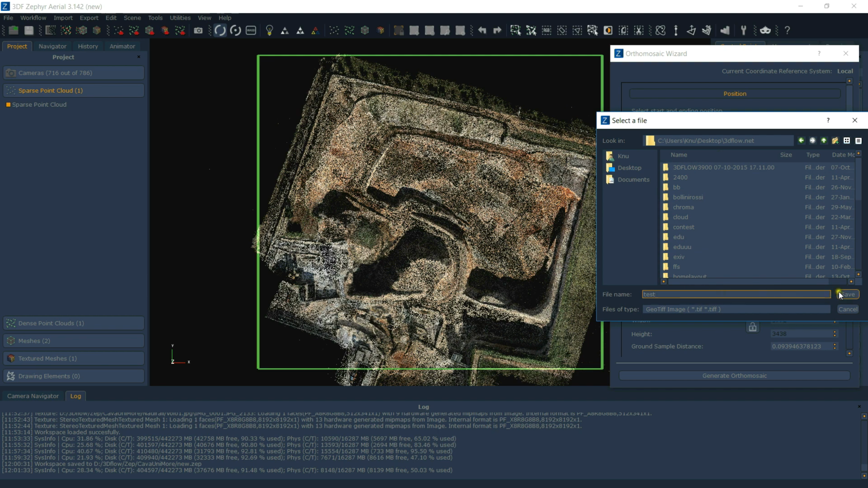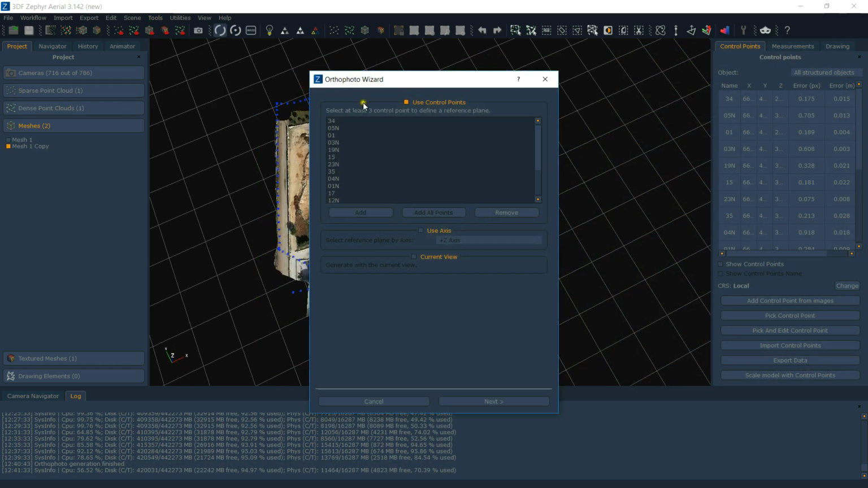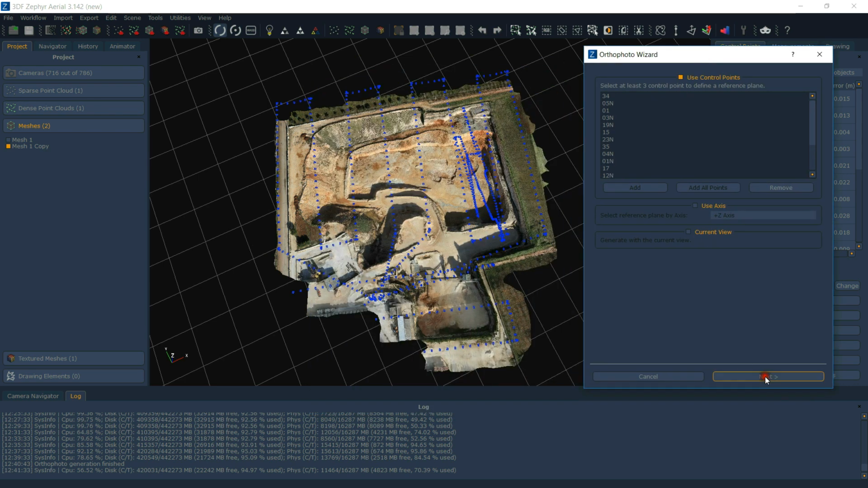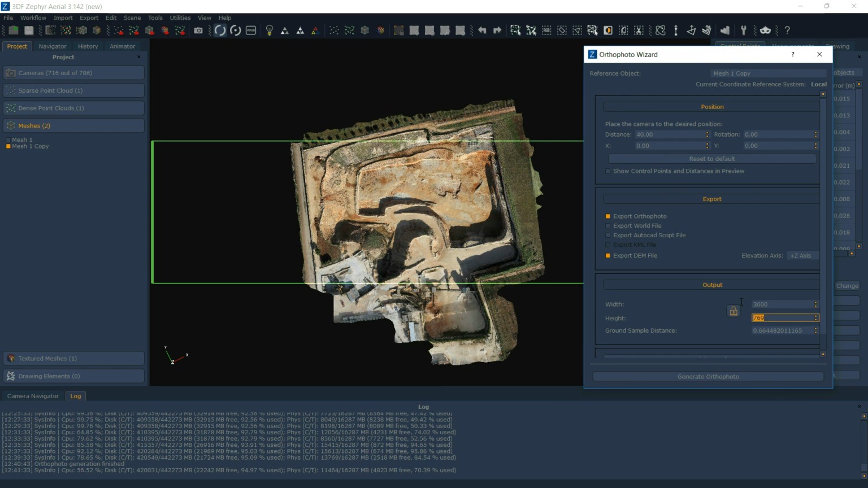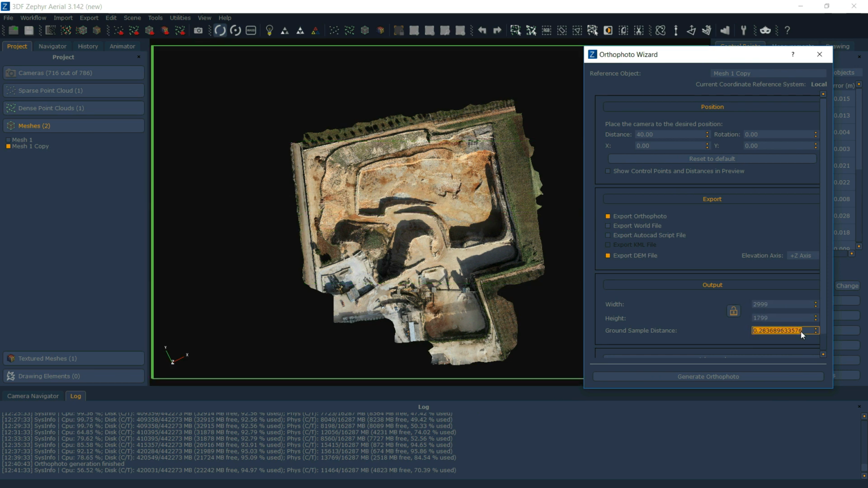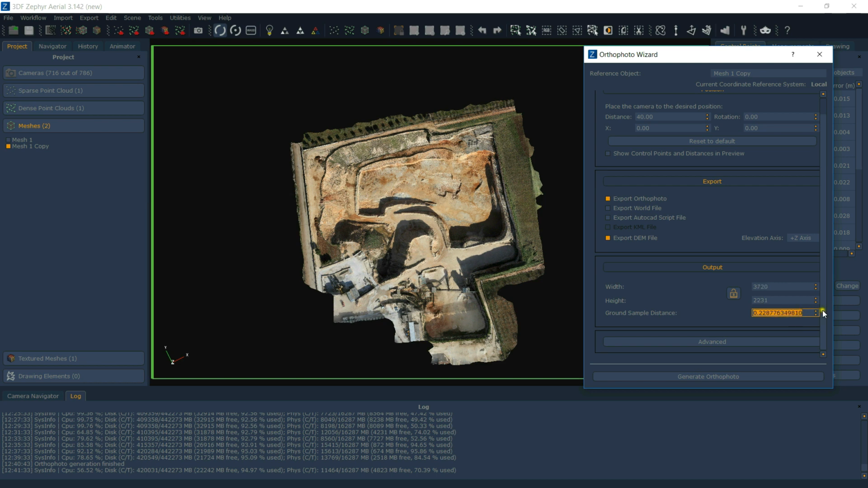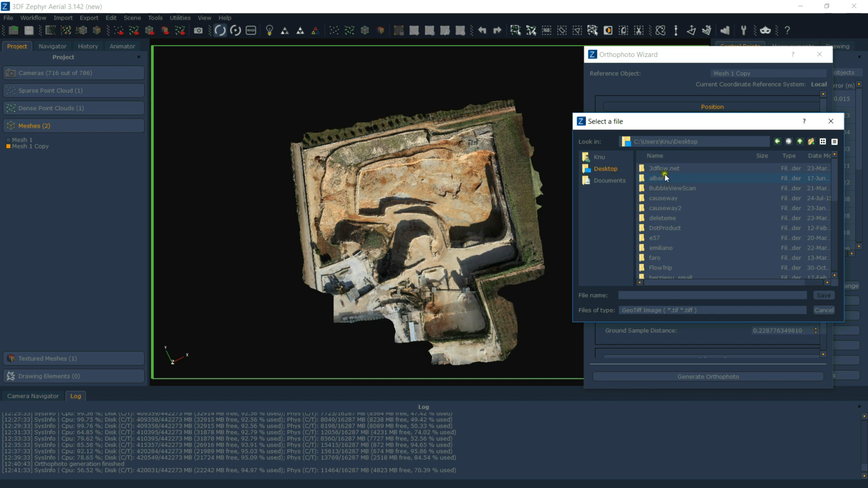The orthophoto generation is very similar, as I will now show you. So this is the orthophoto generation wizard, sorry. So as you can see, it's very similar. You can also select manually the limits. You can also export a digital elevation model, of course, and you also have a digital elevation model viewer inside of Zephyr, so you can simply export it.